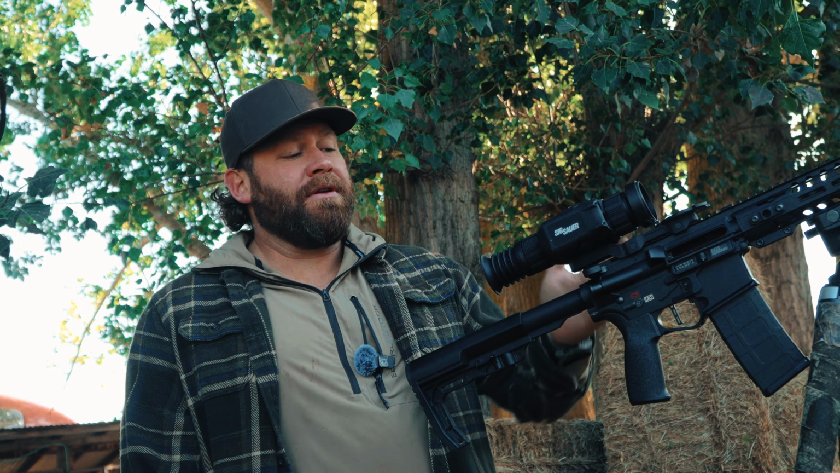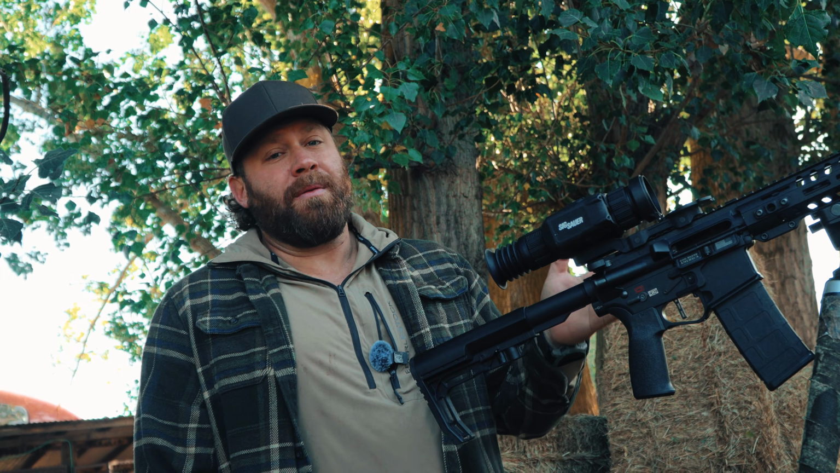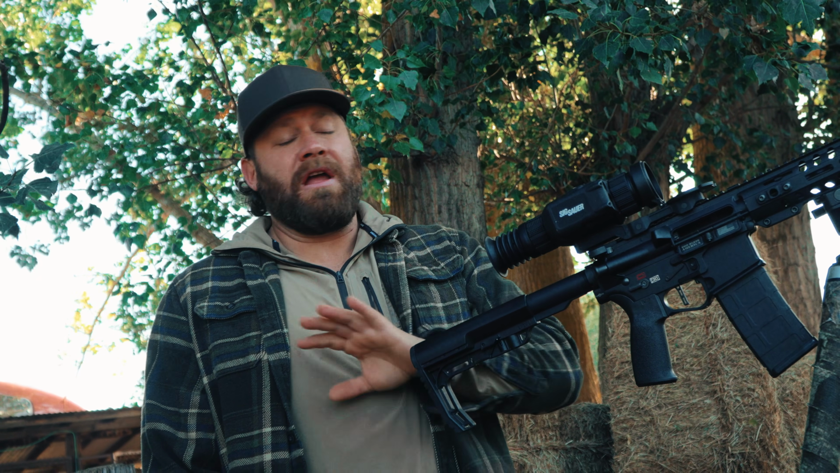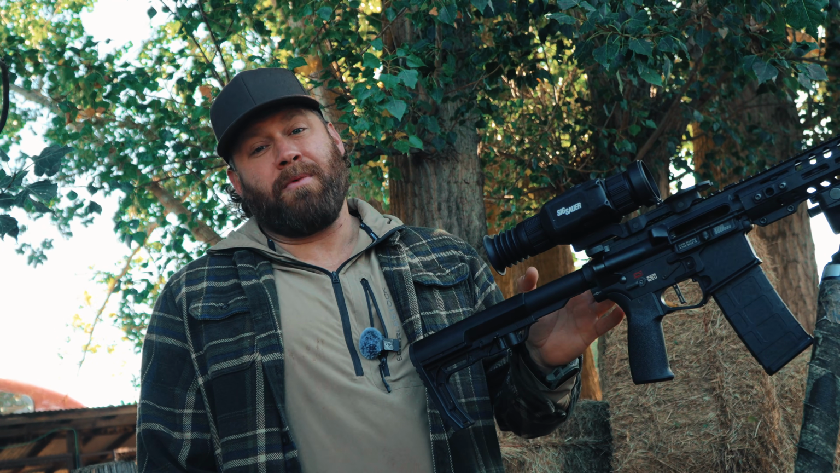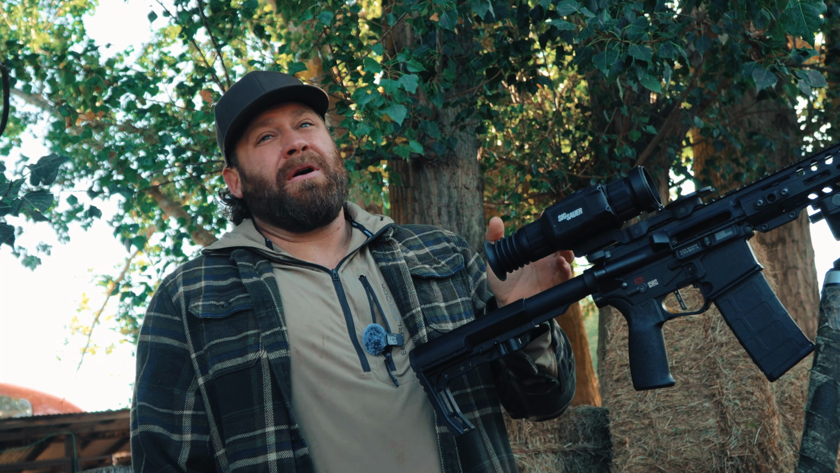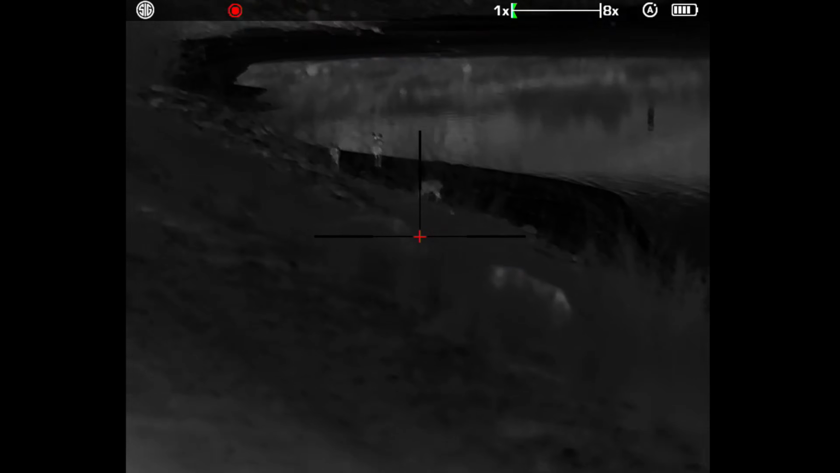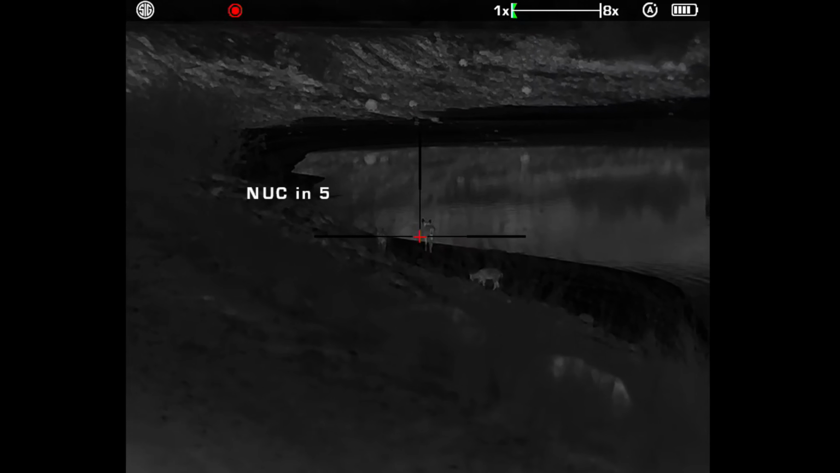Now let's talk about the image quality really quickly. I know that's important to a lot of people. Is this a long range thermal? I'm going to just go ahead and say it's not. It's a base 2 power, right? However, is it possible to shoot stuff at like 300-400 yards? Absolutely. I think it's completely possible to do it ethically, accurately.